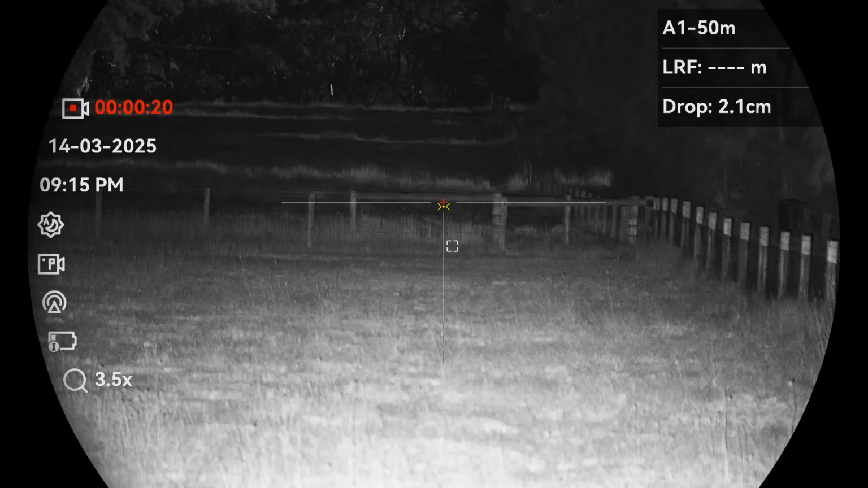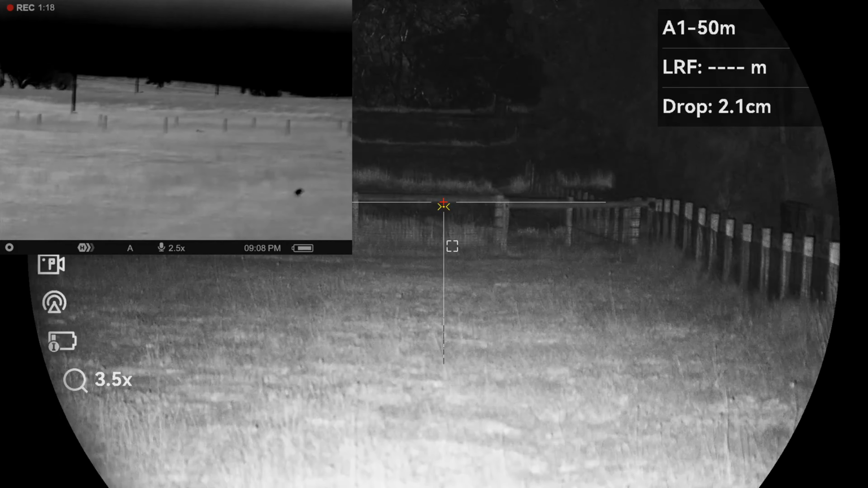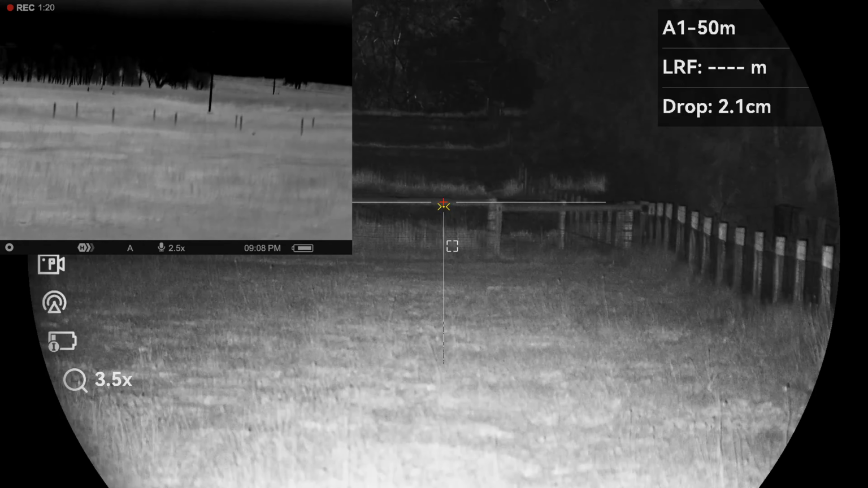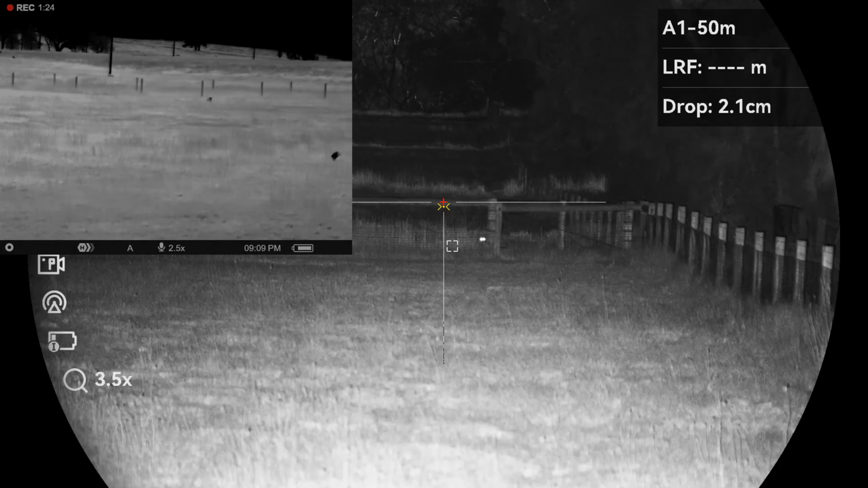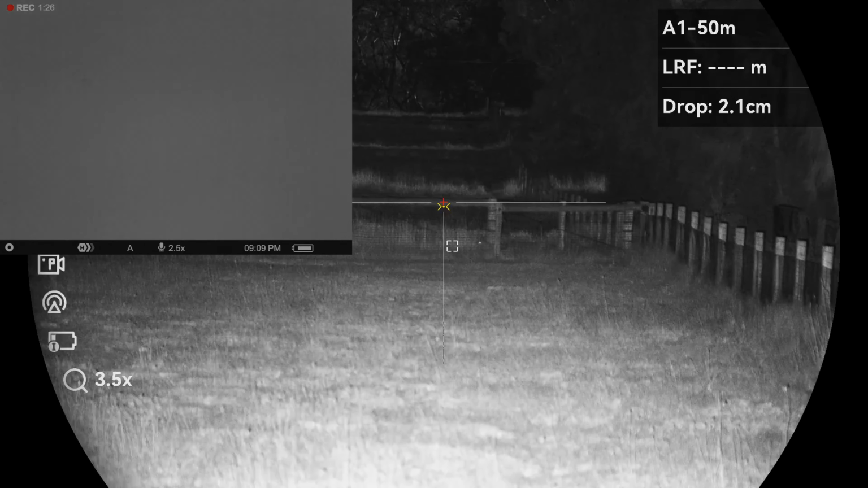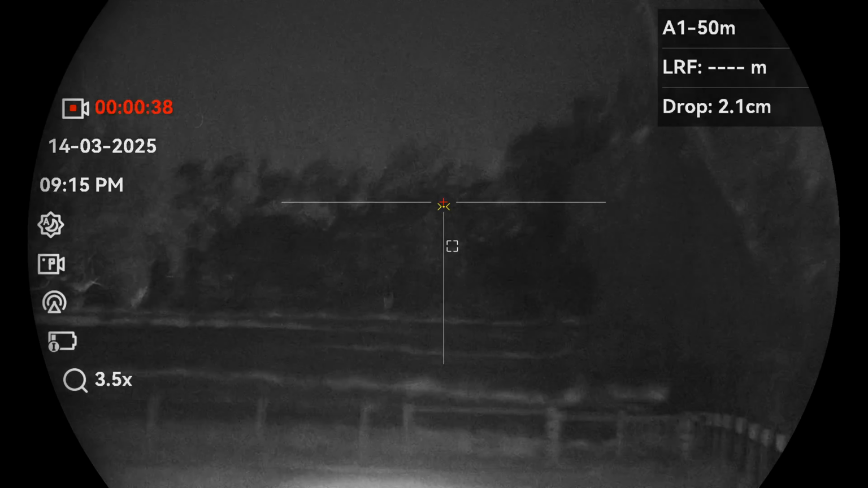So I had set the rifle up in position just to record the fox while I was scanning back through the thermal, and you actually see the second fox pop out here, and I didn't see it till after it runs off again. This is fox-proof fencing along this bit here, so they can't actually get into it.